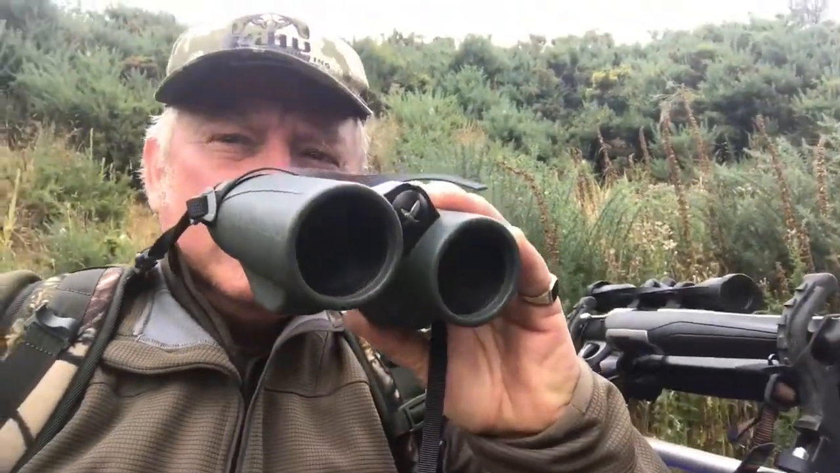Another piece of essential equipment is good optics, both on the scope and in the form of binoculars. Now, I'm using the Swarovski with the rangefinder in them, 10x42s, the EL range. Incredible optics, and Rick using the Pulsar Thermal Imager, he can find out where the animals are, and of course when they come into the open, or if they're in a tight spot, it's the good optics that pick them up.